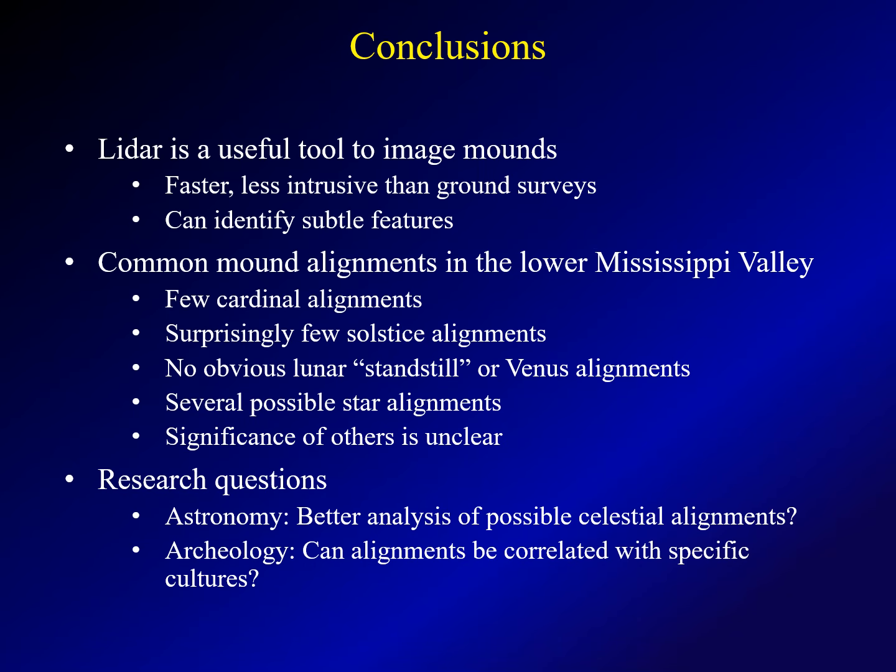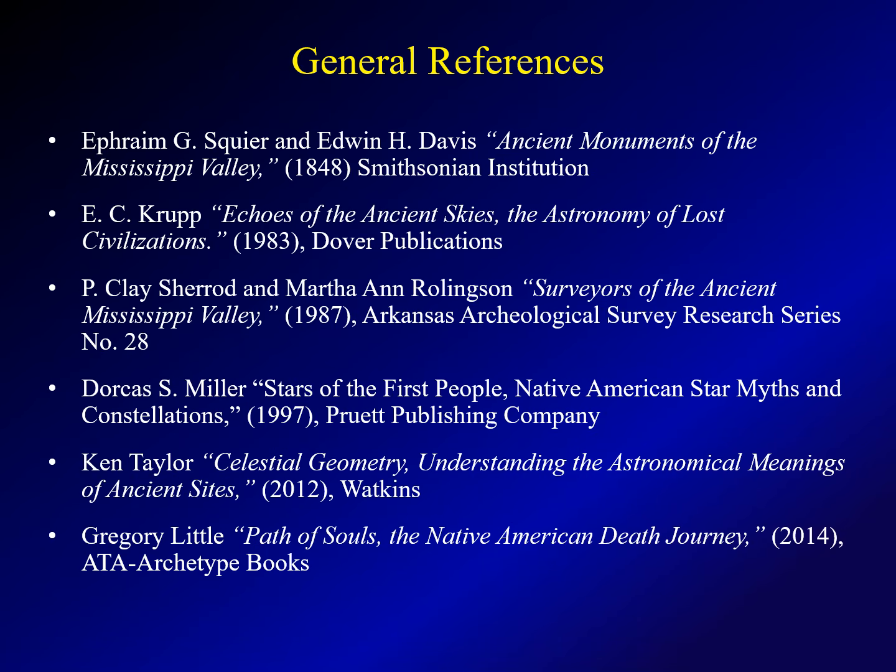I think from a research standpoint, obviously, a more rigorous analysis of this could be done, possibly broadening the geographic scope and maybe reaching some broader conclusions. From an astronomical standpoint, someone who's an astronomer could undoubtedly do a better analysis of possible celestial alignments. From an archaeology standpoint, I think the interesting question is, can these alignments be correlated with specific cultures? In other words, they don't appear to be concentrated geographically, but perhaps specific alignments are correlated with specific time frames. An interesting area.